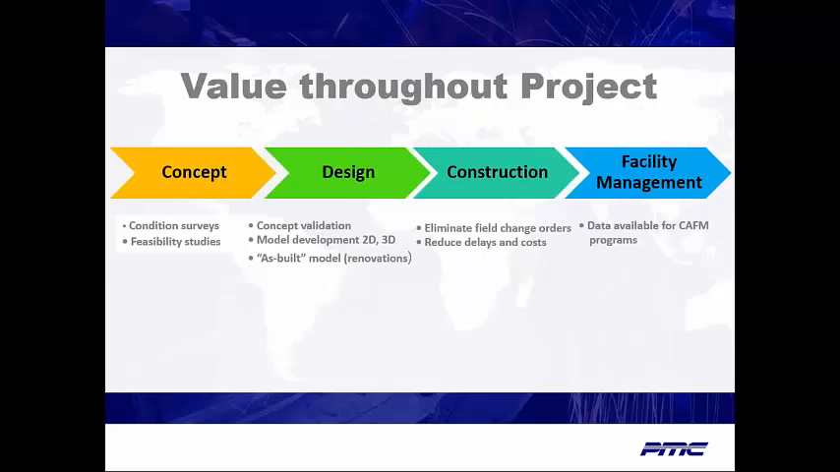Laser scanning is one of the many technology tools that adds value to an AEC project, from concept, design, construction, to facility management. With PMC as your technology partner, you can be assured access to the best-of-breed technologies for the AEC sector.